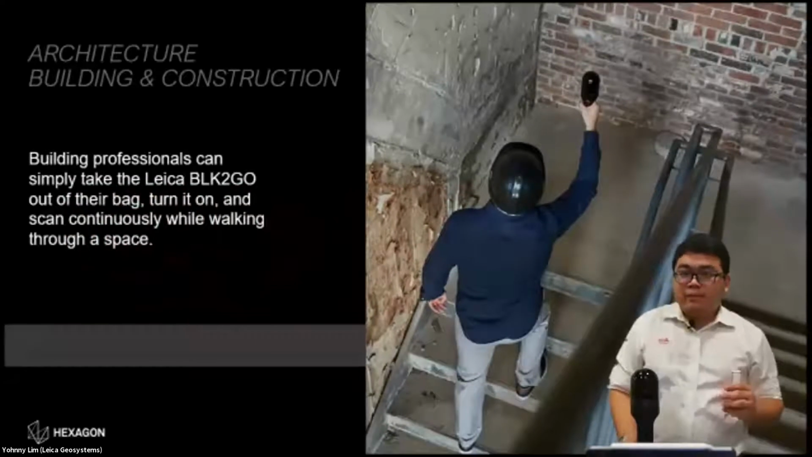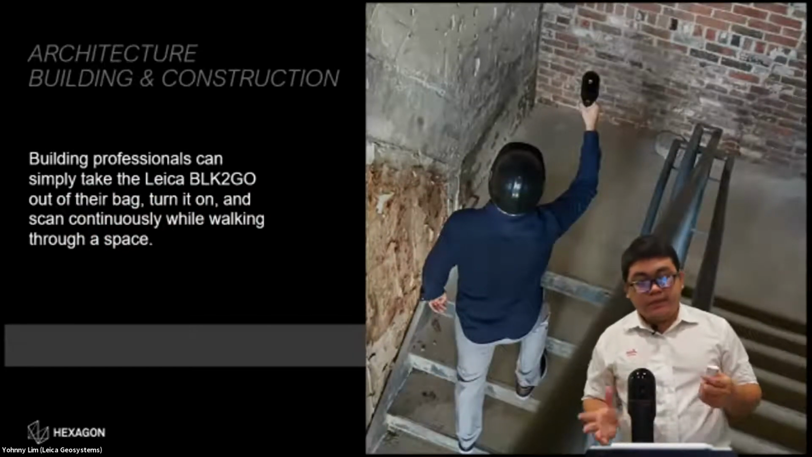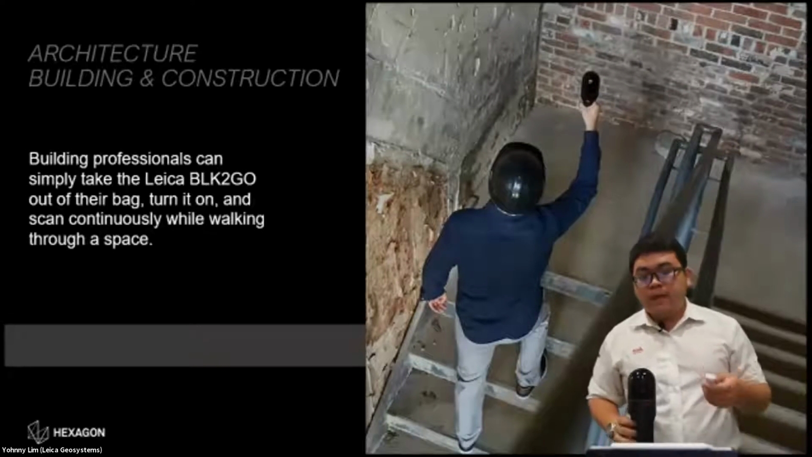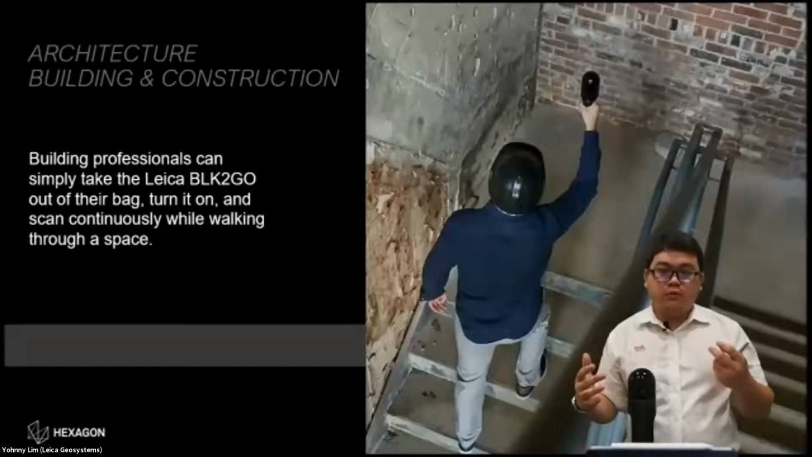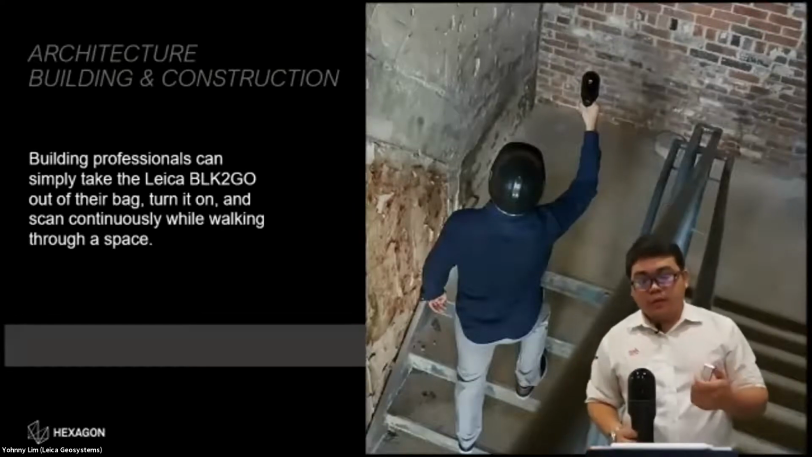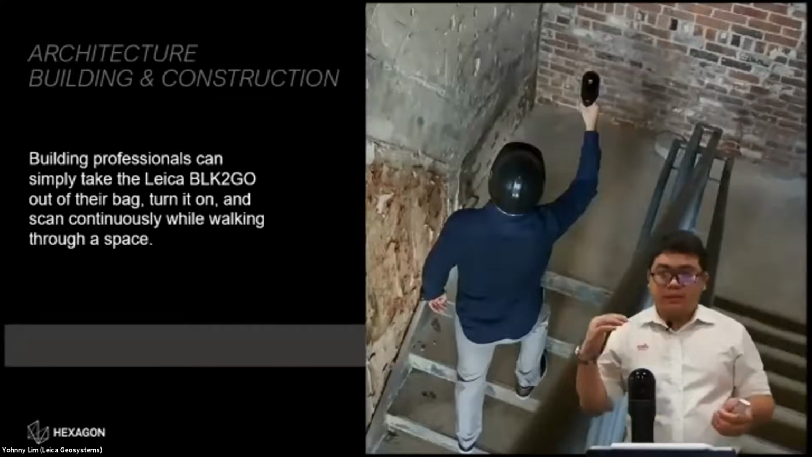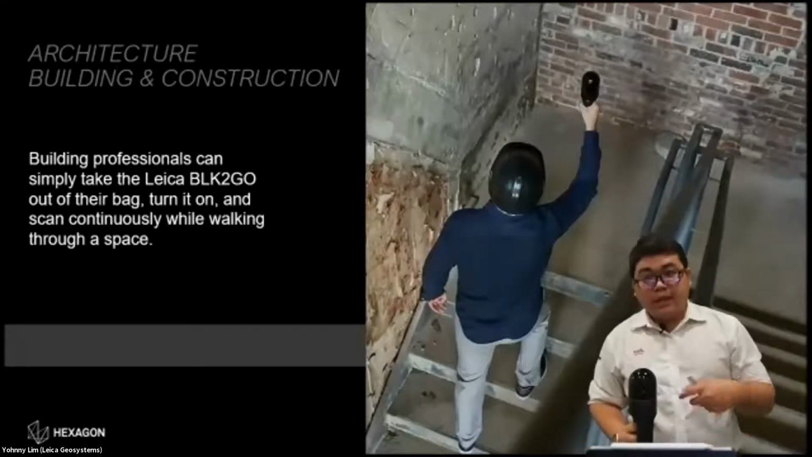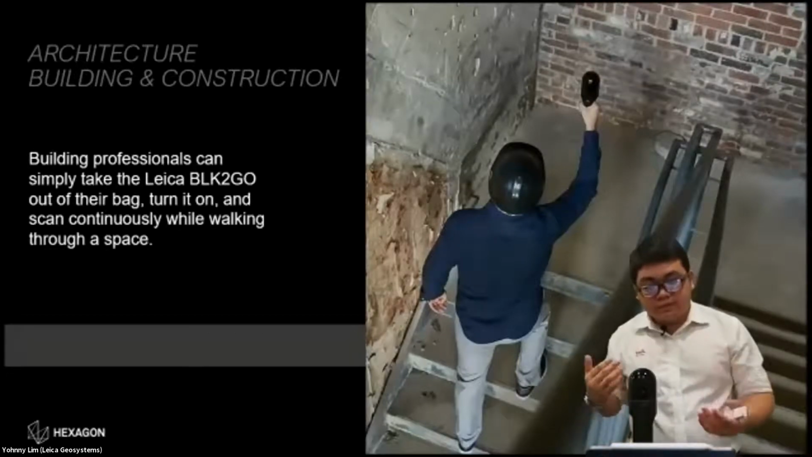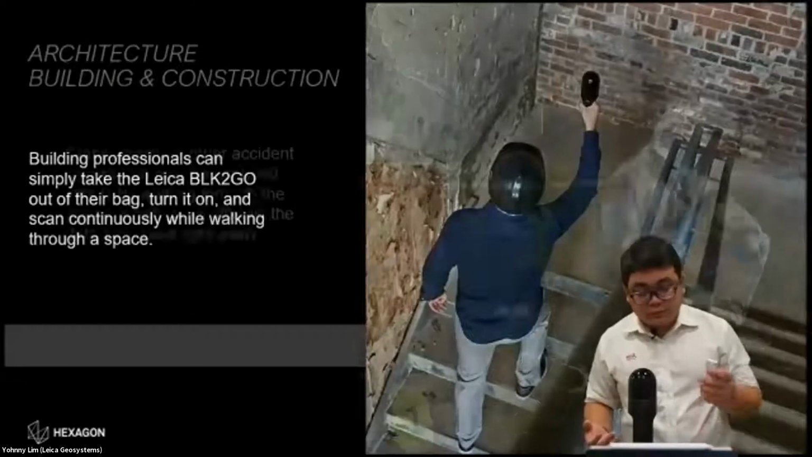Okay, some applications for the BLK Go are architecture, building, and construction. We can use the BLK Go to quickly scan the site, do progress updates, and collect information about the structures on the site, because sometimes it might expose us to hazards. So the faster we can go in and come out with the scanner, the more beneficial it is.